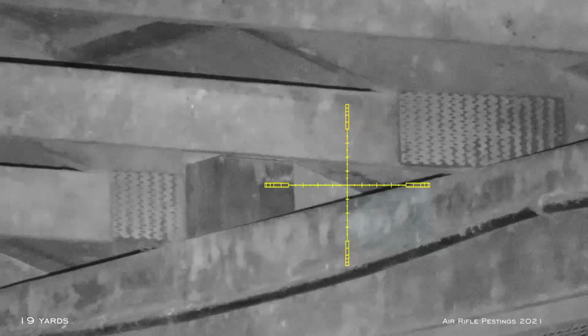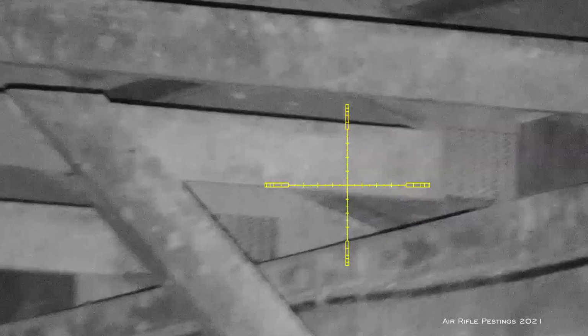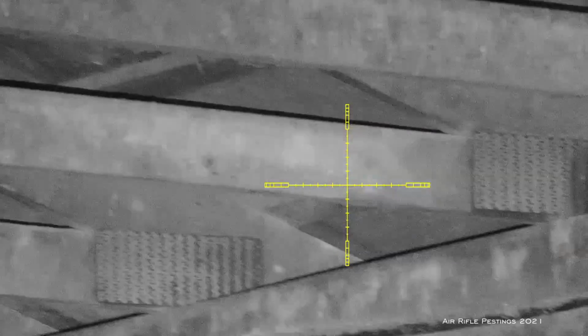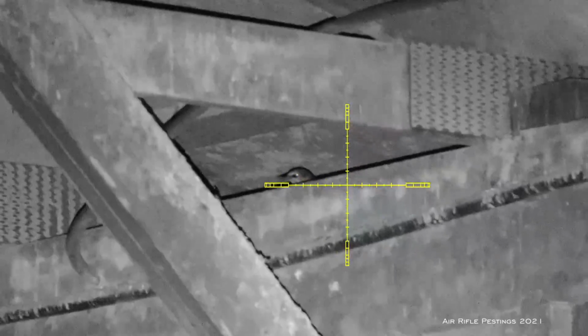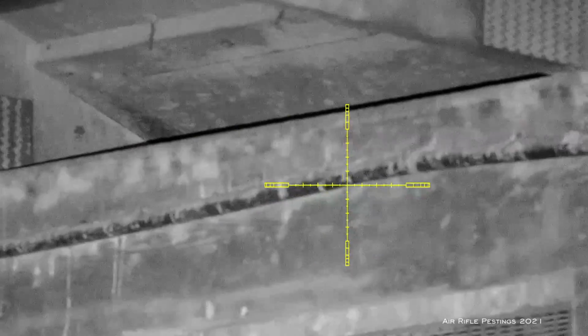So the Pard008 and my HW100 is a perfect combination for this type of work. So far I'm very happy with the Pard. It took me a while to learn the functions and setup, but once I got this and figured it out, it's pretty easy to do.